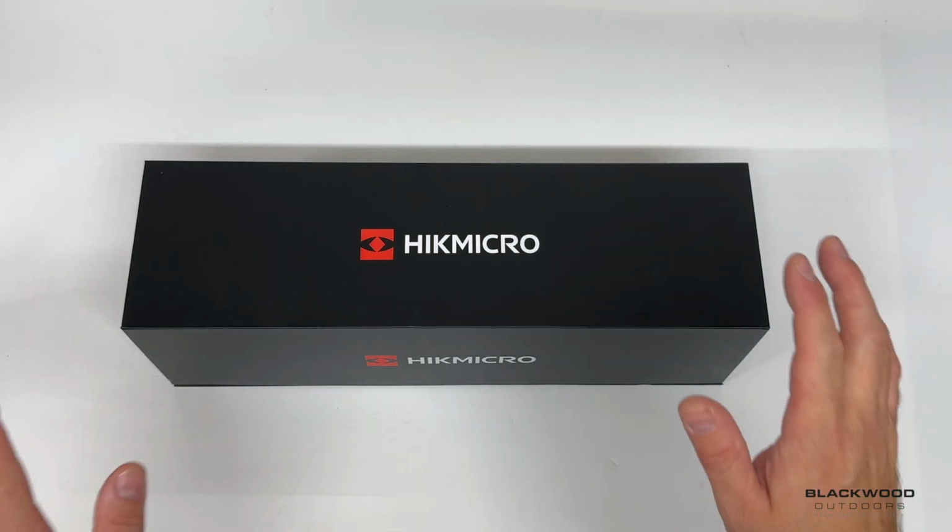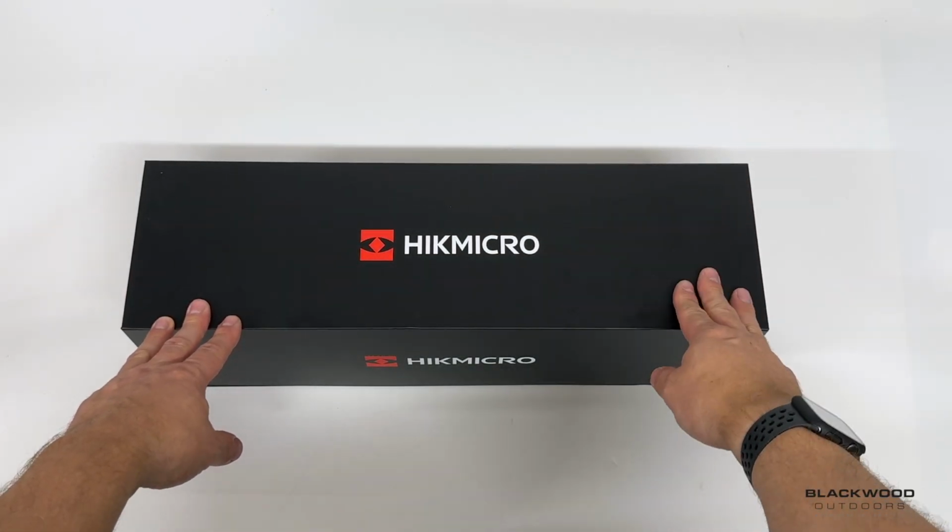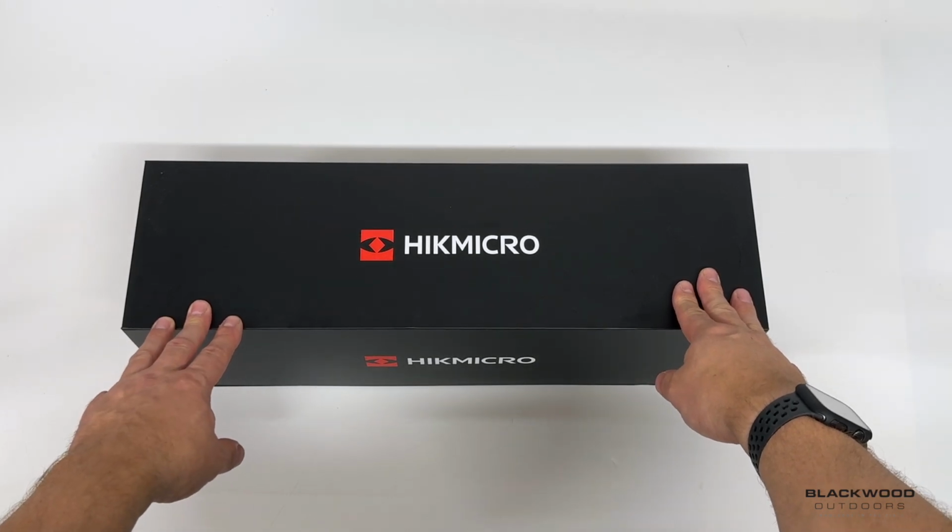So this is the Stellar 3 series and it's targeted at professional users, primarily the hunting market, and it's going to be available in 3 resolution variants. We're going to discuss this in this video.